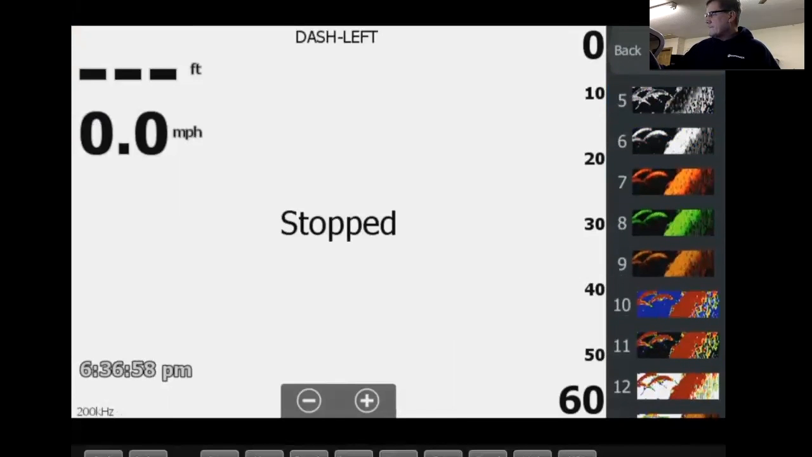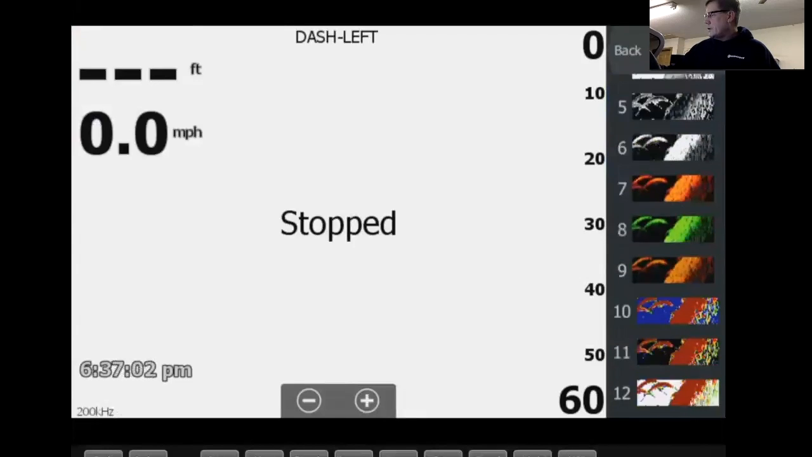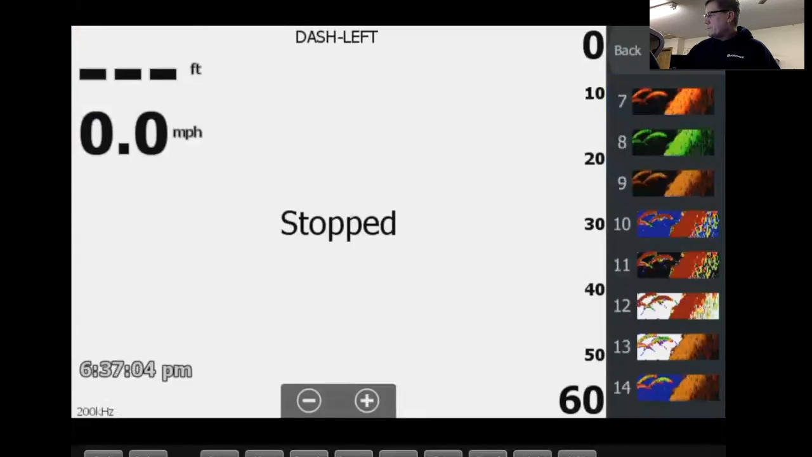Sometimes I will jump to palette 13. It's kind of an interesting palette color. What that does is it makes the bottom brown. Yeah. Do something here real quick. Turn this on.